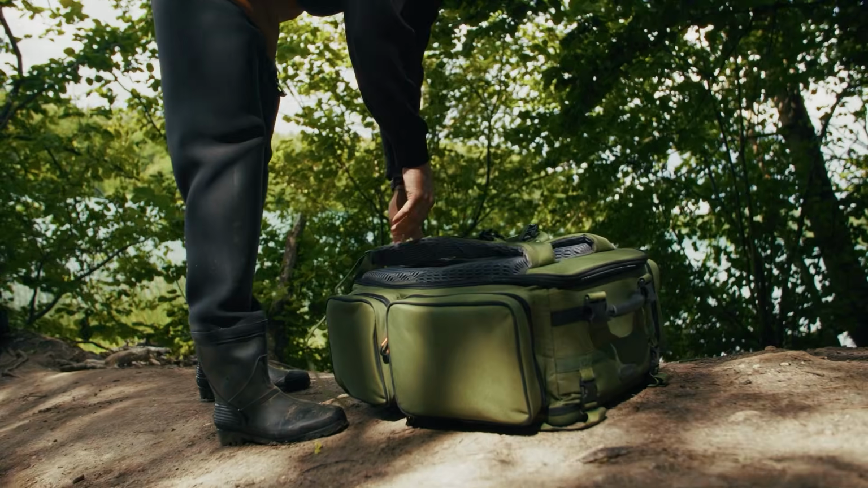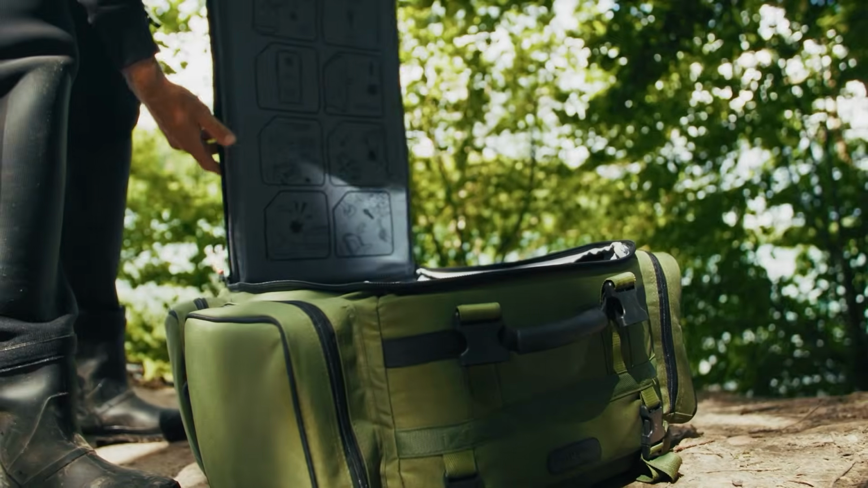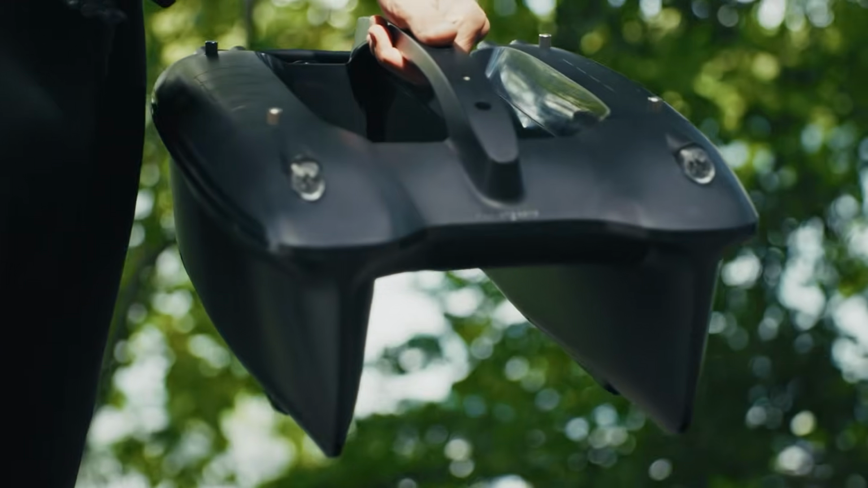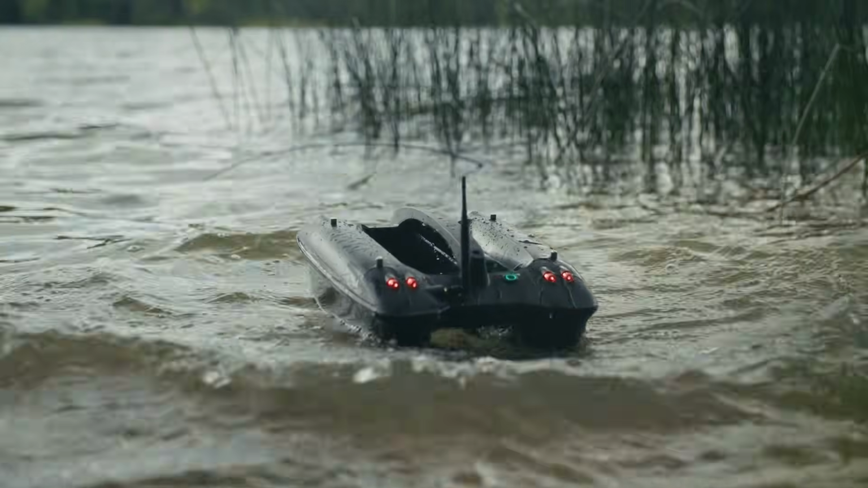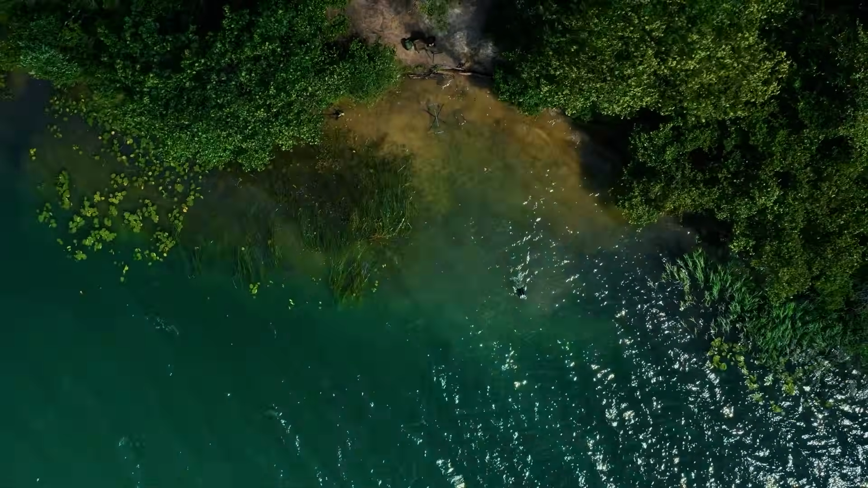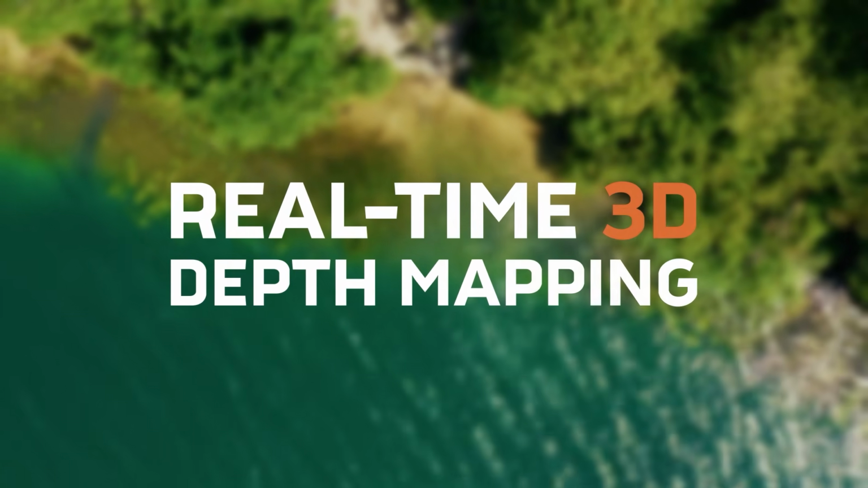In this video, we will explore new free software updates for all Quest bait boats. Here at Deeper, we're working hard to continually develop our products for a top-tier fishing experience, based on real feedback from you, our customers. One of the most sought-after updates for the Quest has been the Realtime 3D mapping feature.